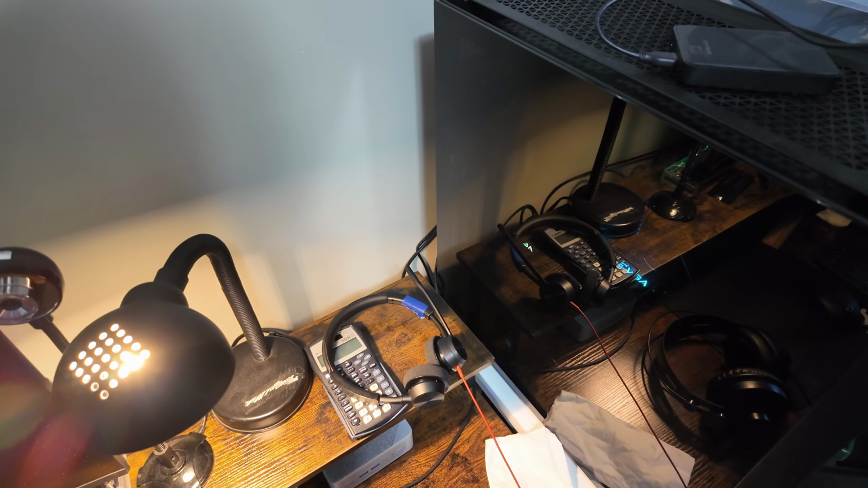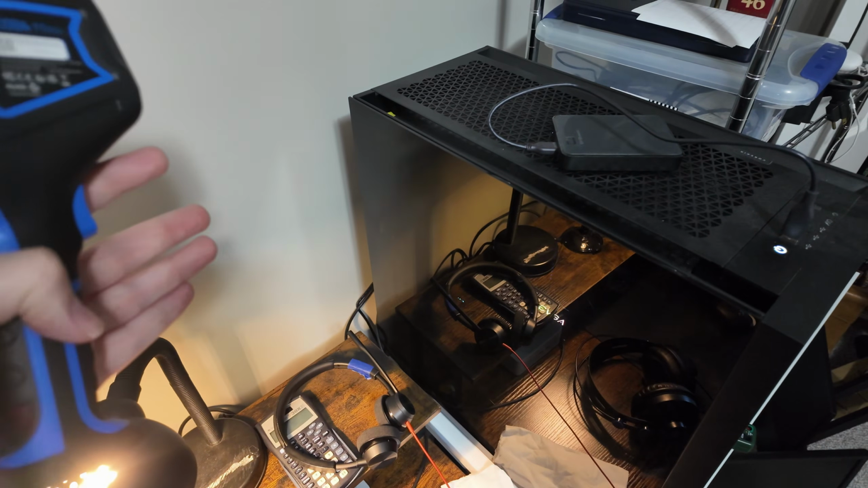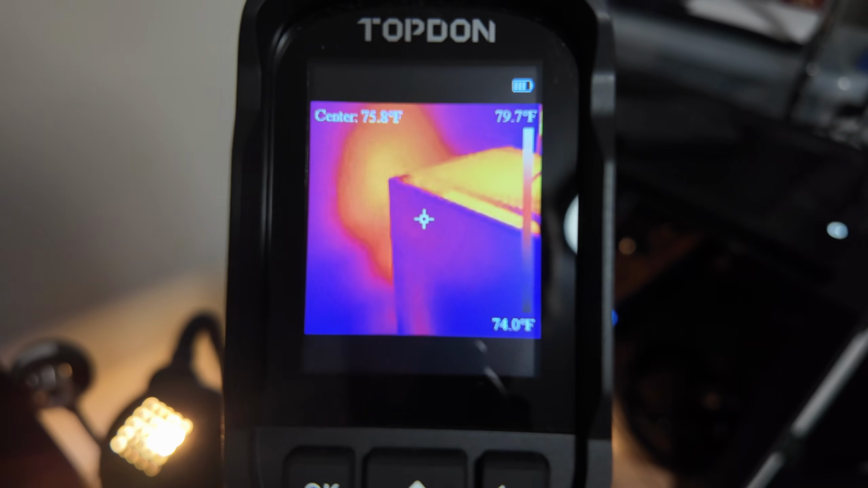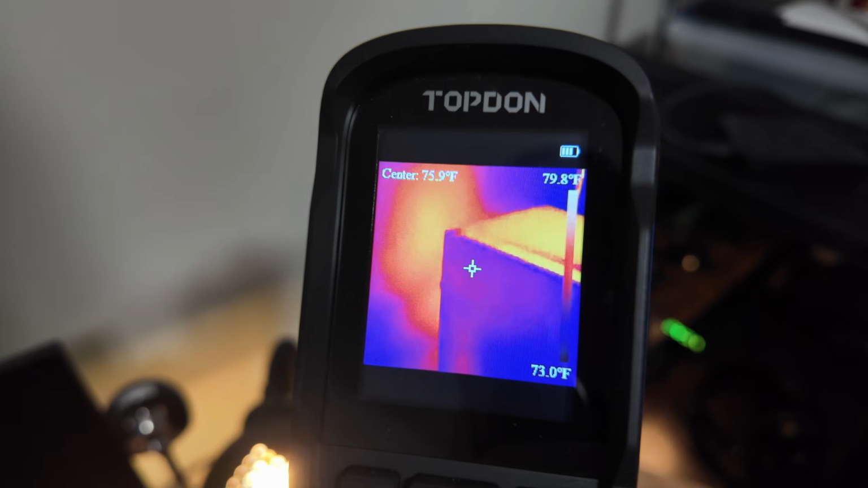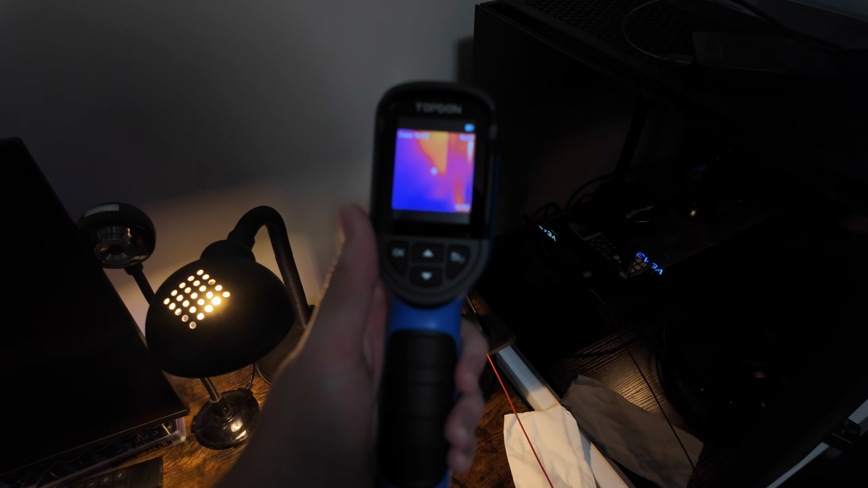It kind of works the same for electronics. Like you see, I have my computer here and it's resting against this wall. If we look at the camera, we can see where all that heat is getting displaced into the wall from my computer fans. So you can see where the heat is coming from. It's really cool. It's really fun to show people this because you always understand heat as a concept, but this is a really great way to visualize it.